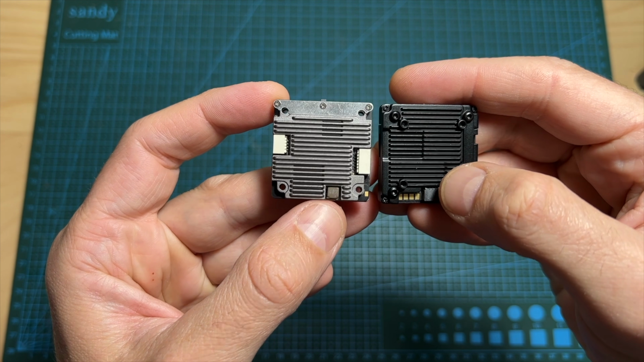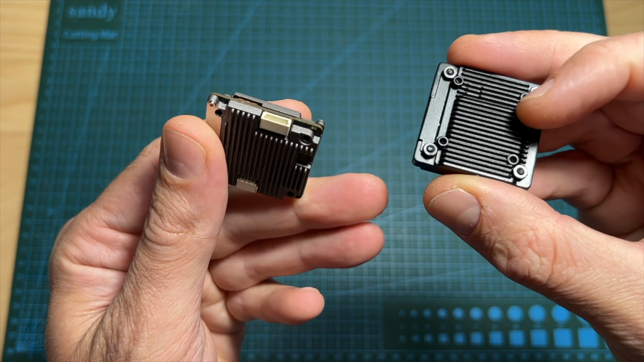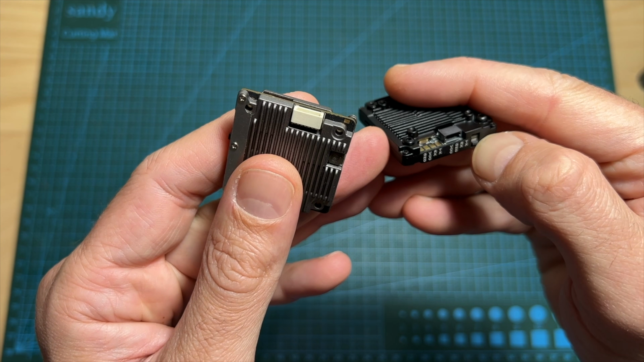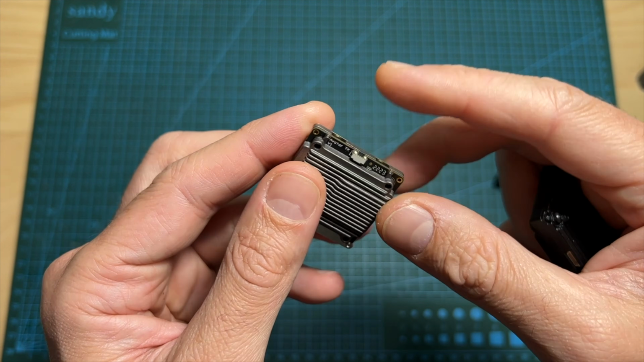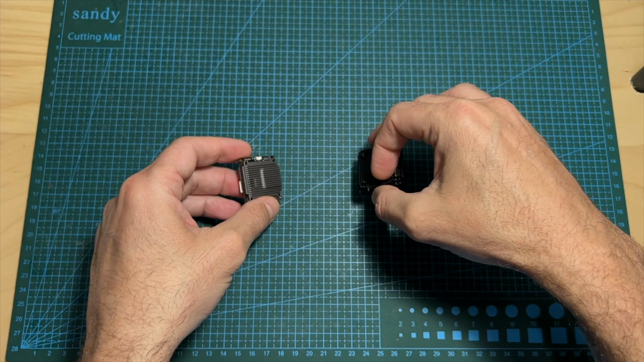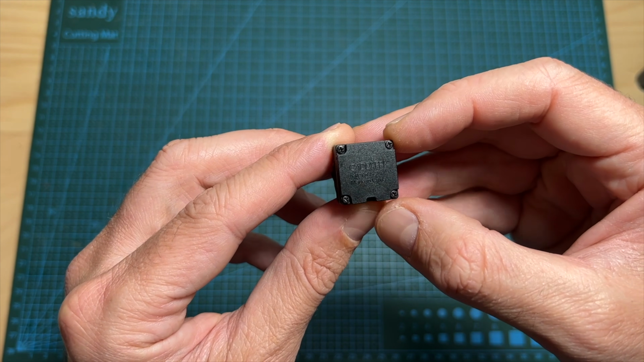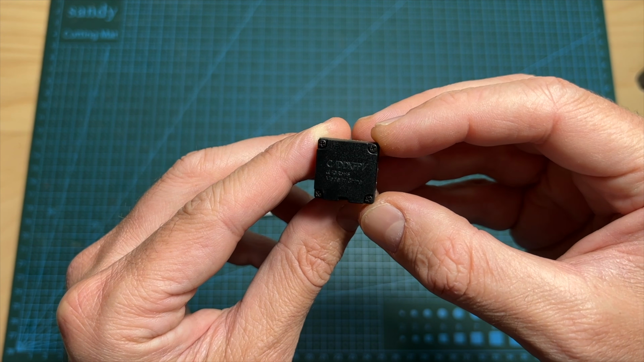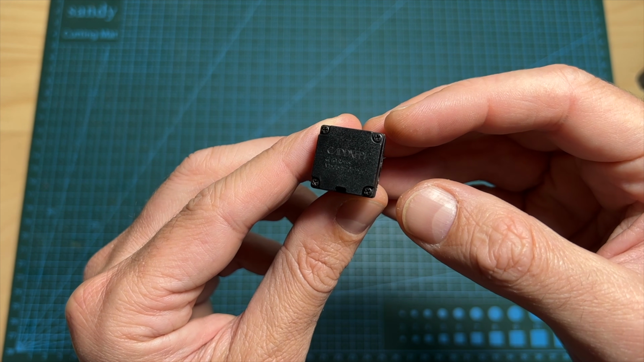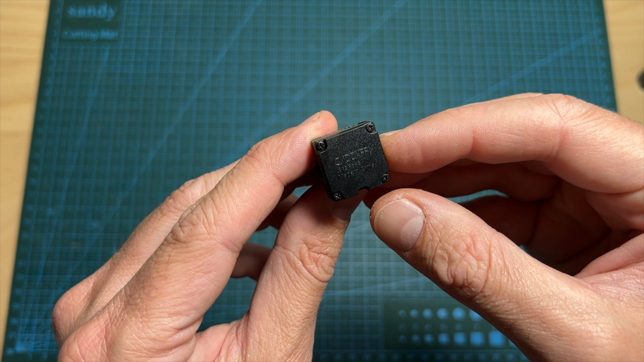The board itself now seems to be more durable and better protected. So as you can see, for example, the bind button, which is located over here, is better protected than the one on the older VTX. And finally, on supported versions, including the Pro version, gyroflow is supported, so you'll be able to stabilize your flight footage using gyroflow in post-processing, as the camera features a built-in gyro chip.